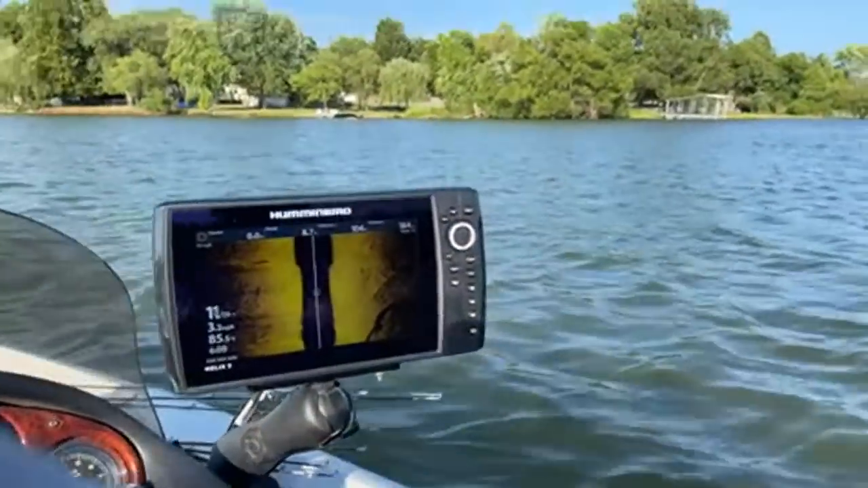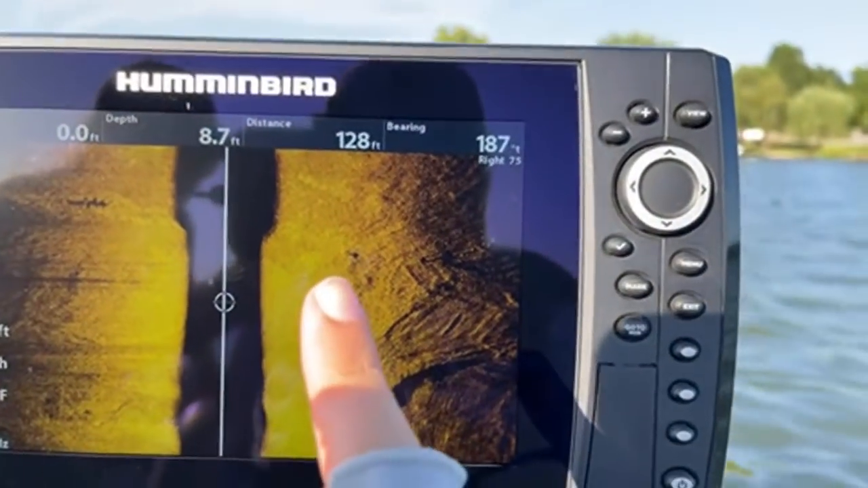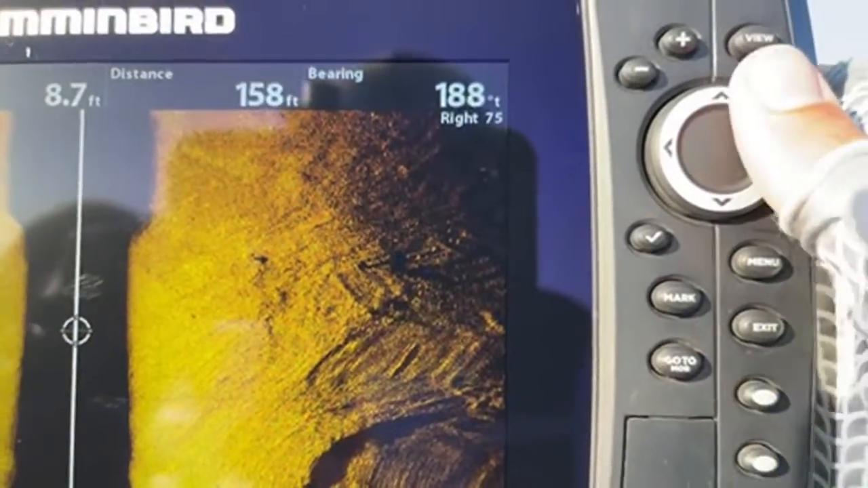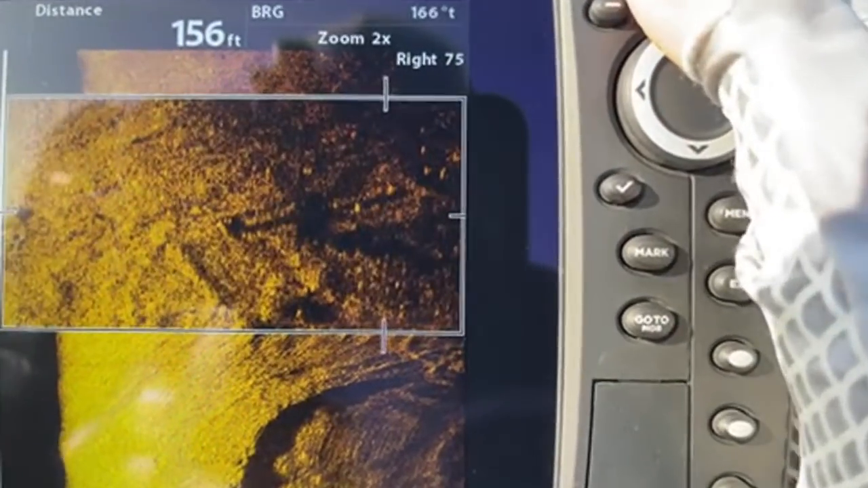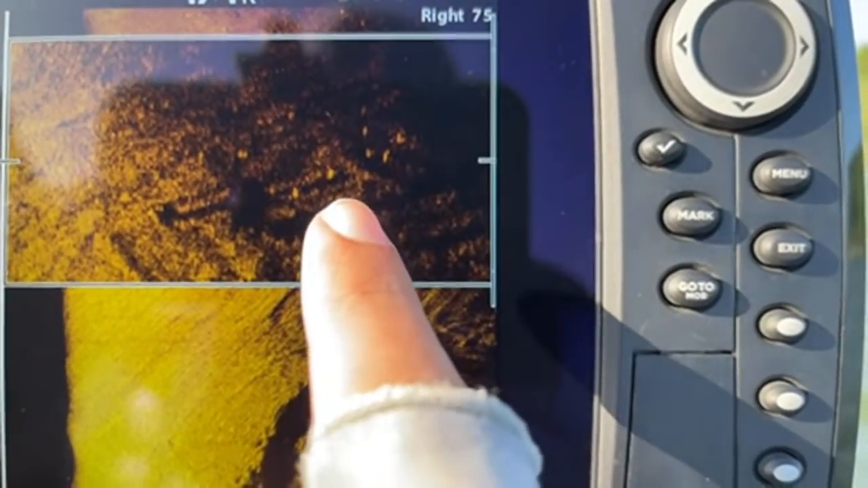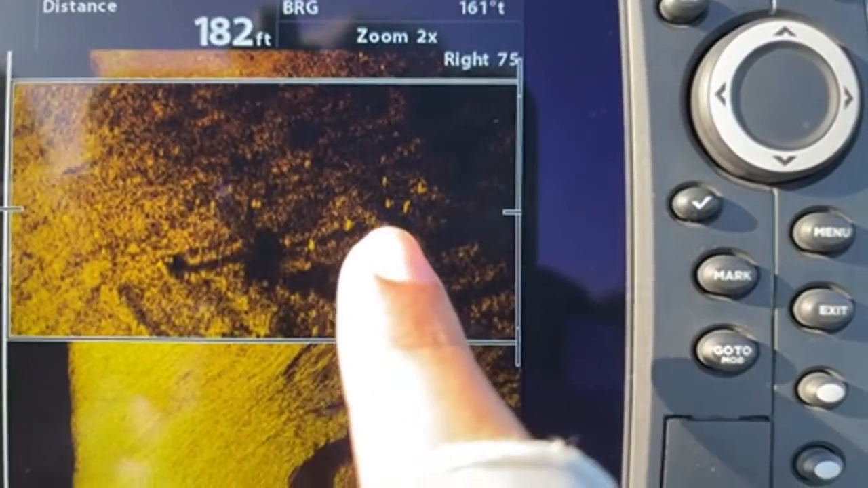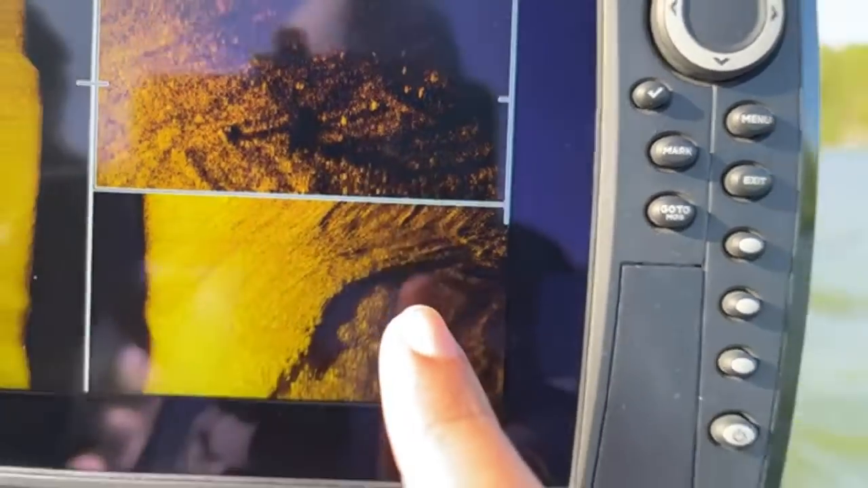If we look right here on my side imaging screen, let me stop the boat real quick. You can actually see in the shadow of some of these, whatever the stick-ups are, logs, you can see a handful of fish right here. So you can see a dot right there, 1, 2, 3, 4, 5, 6, 7 dots right there on that side imaging. And right there are a few fish on the side scan.